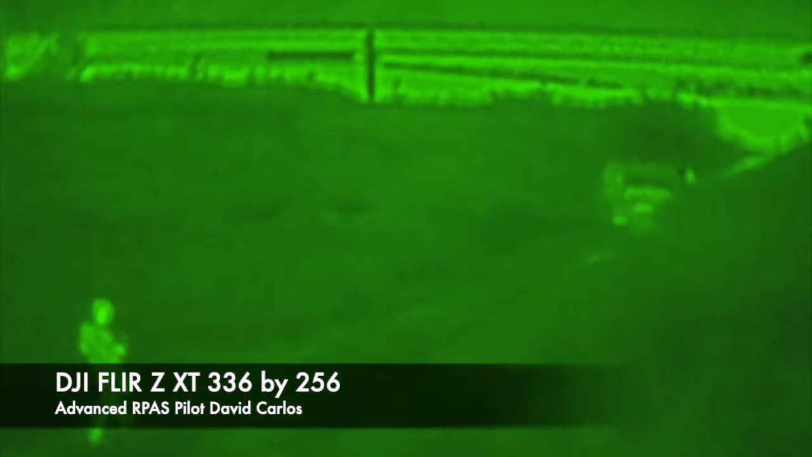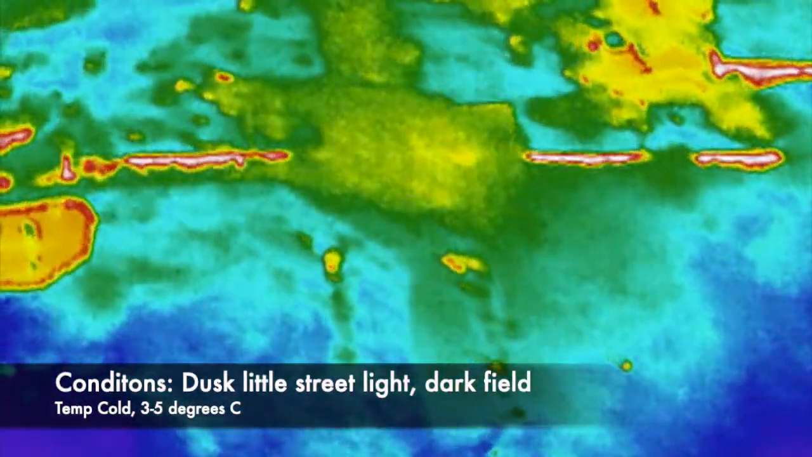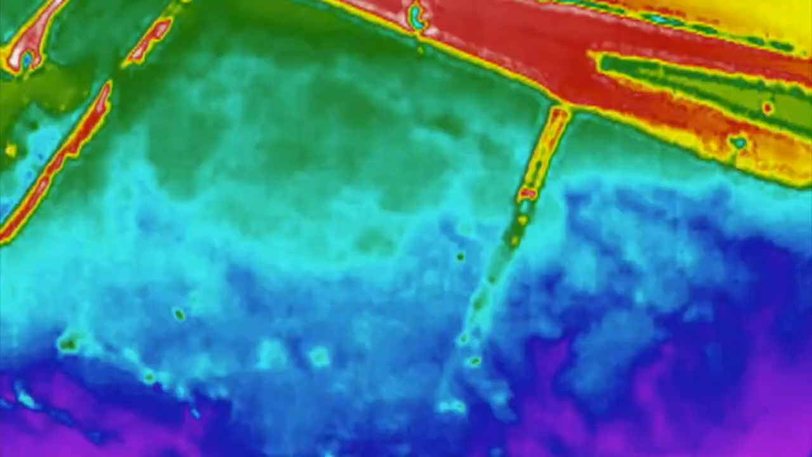In this video demonstration, we're going to look at the Zenmuse H20T FLIR by DJI and take a look at just the capabilities of it. It was very much a learning experience flying with this setup, as it's very different than flying with a traditional camera during daylight hours. You really have to be trained and knowledgeable about what you're looking at to understand it.